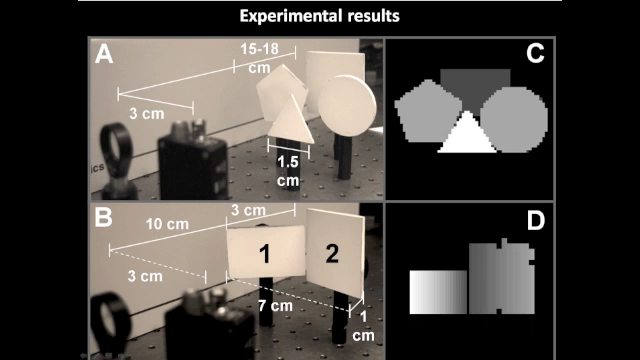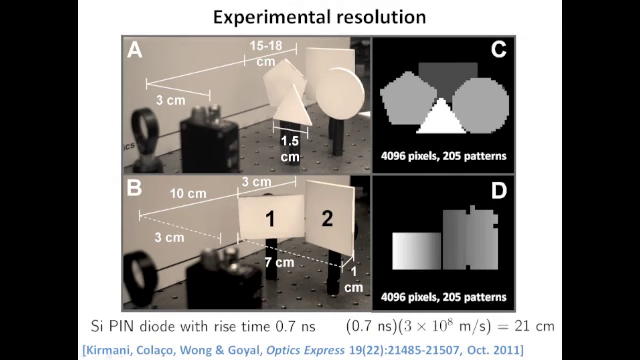We used only 205 projection patterns, which corresponds to just 5% of the number of pixels in the reconstructed depth map. This is a significant improvement over raster scanning in LIDAR and the 2D sensor array used in TOF cameras. We obtained sub-centimeter range resolution in our experiments. This is significantly better than the fundamental limit that would arise from the 0.7 nanosecond rise time of the detector if we were not using parametric signal modeling. The improvement in range resolution comes from the parametric modeling and deconvolution in our framework.